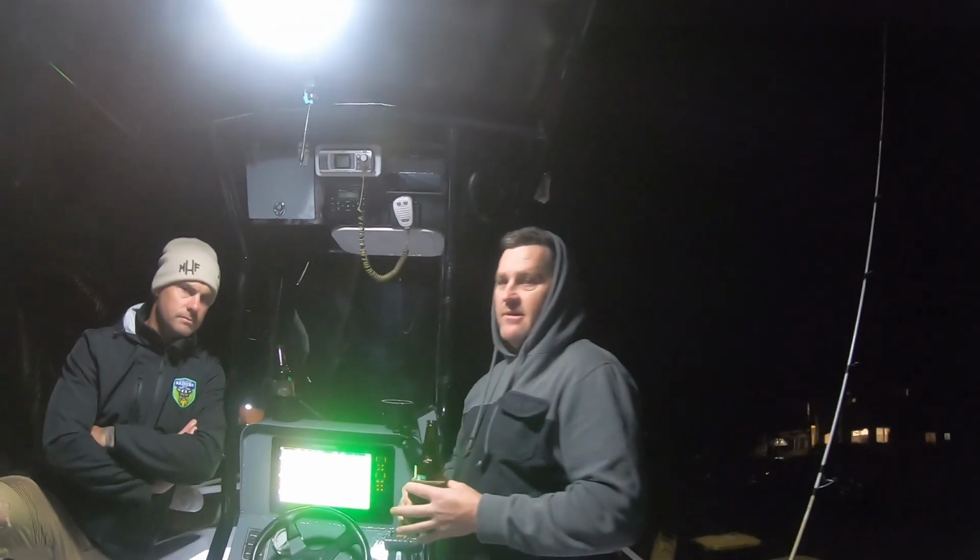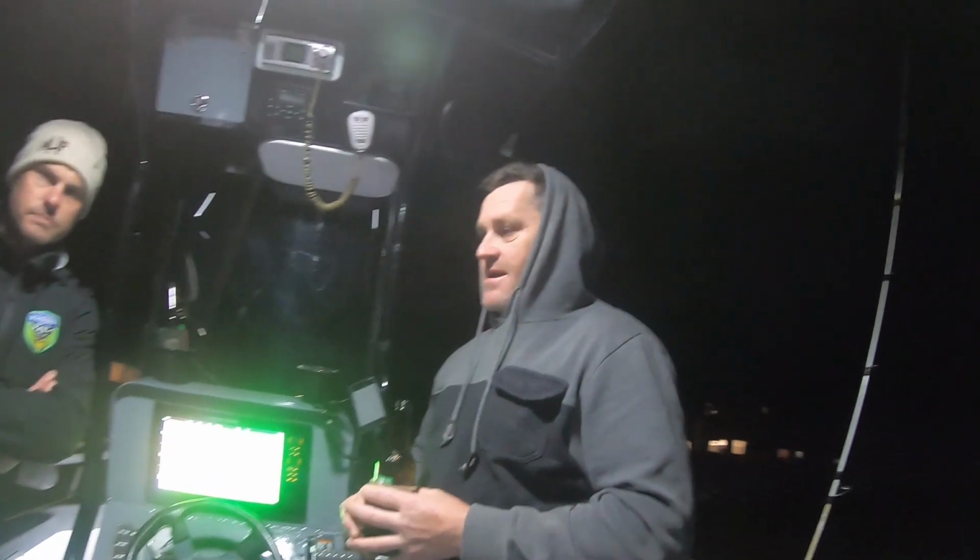The electric motor will change your game in how you actually attack the ocean and fish it. It's a bloody good tool. So we've opted for the Minn Kota Ulterra. The main reason that I've gone for the Ulterra is because I'm lazy and I don't like to stow it myself. I like to press a button and have it